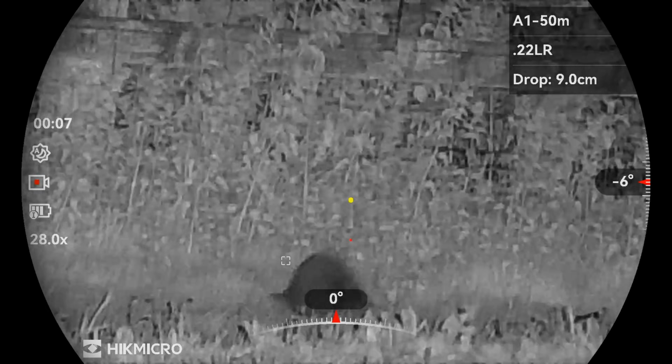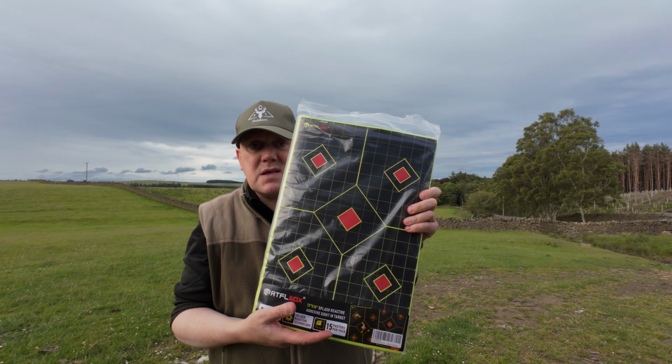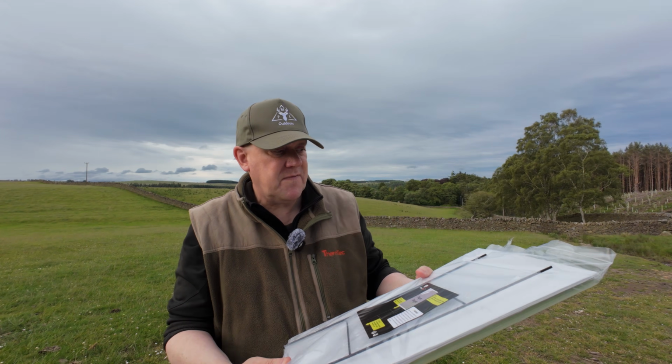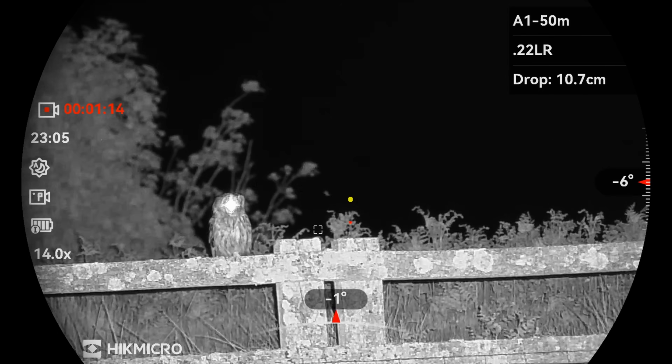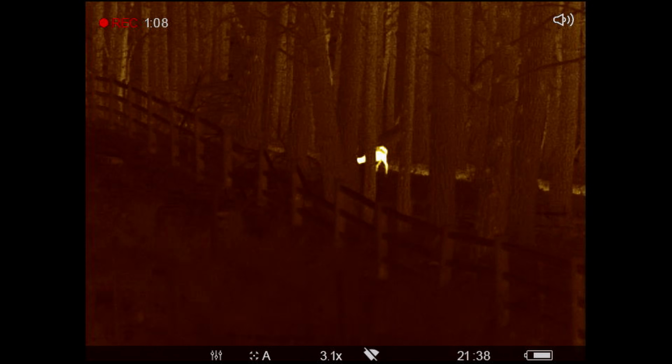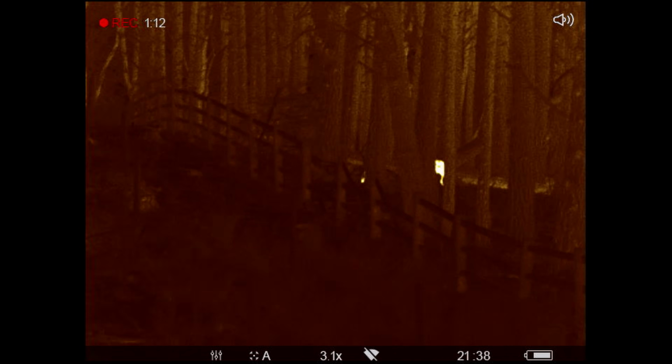Coming up, we've got a fantastic night on the rabbits. We're checking zero with the ATFL Box Splatter Targets. We come across this absolutely stunning Tawny Owl and a Roe Doe with a young kid in the woods. All this and more, so stay tuned.